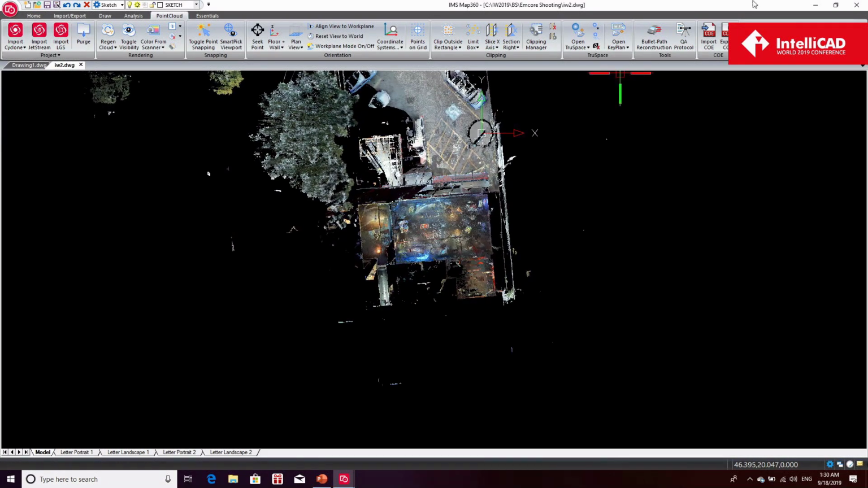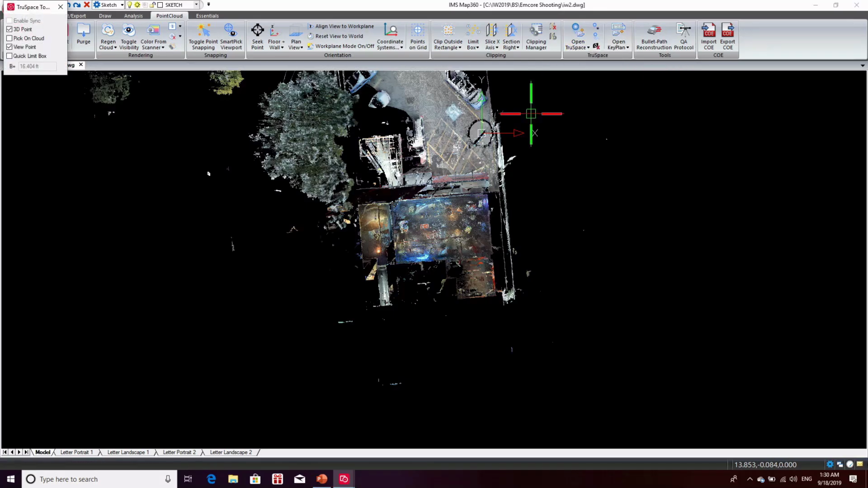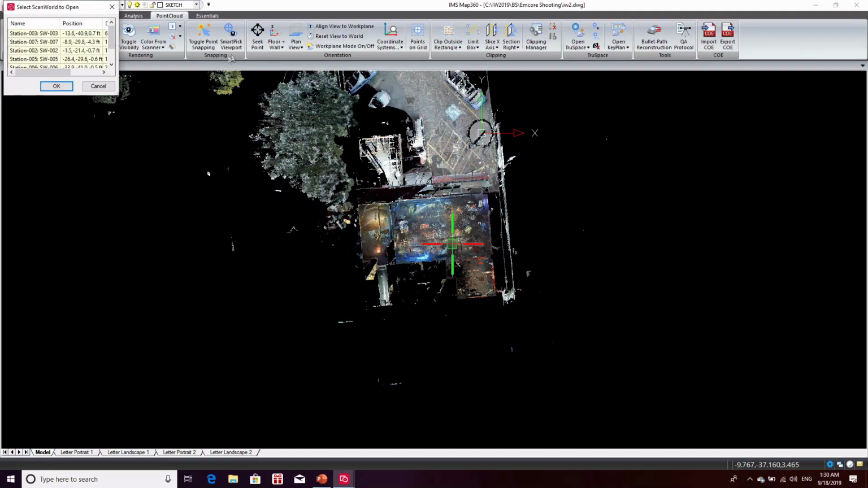And what I'm going to do is use one of my tools here to open a TrueSpace view, it's called. Just going to point, snap to a point in the point cloud to specify a point that I'm nearby. It's showing me now a list of the different scans that were made in this scene. There's about half a dozen different scanner setups.